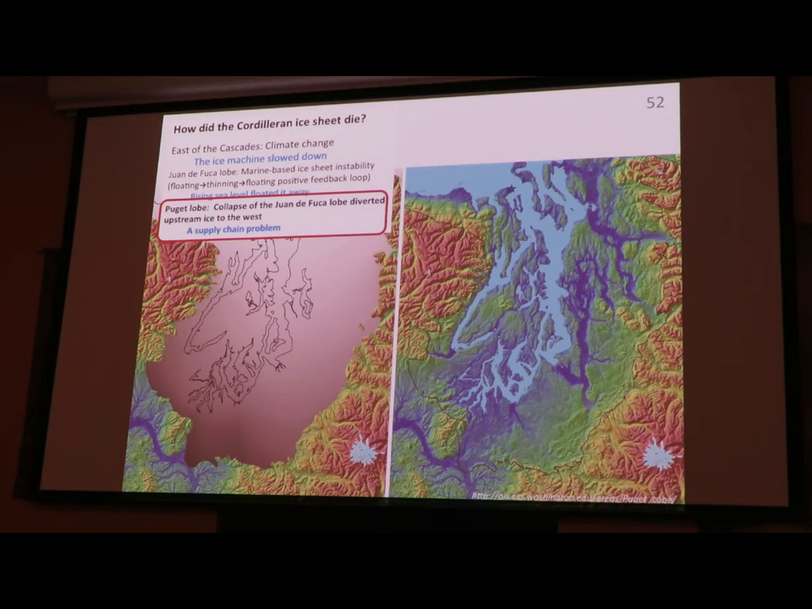Now, on to the last one, the Puget lobe. And if you grant me the Juan de Fuca lobe collapsed rapidly before the Puget lobe went away, this is easy. I think it's a supply chain problem. And the Puget lobe is remarkable for two things.